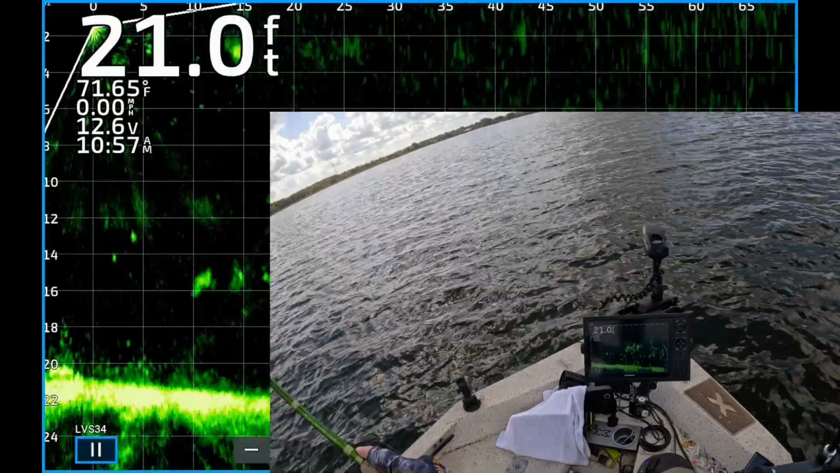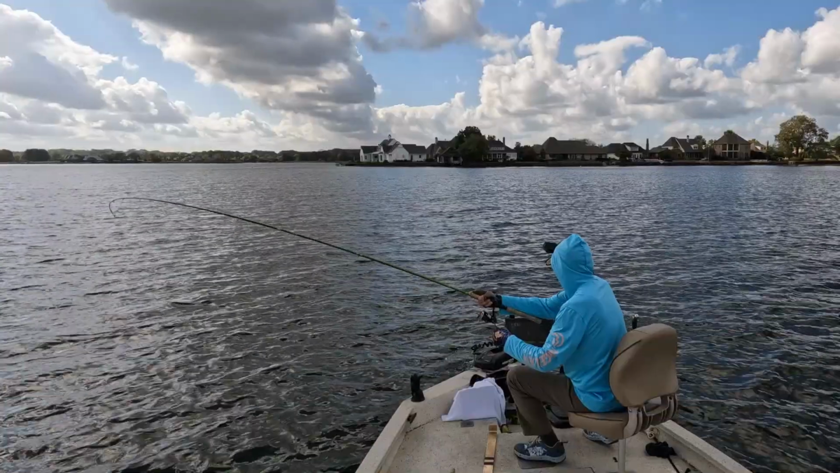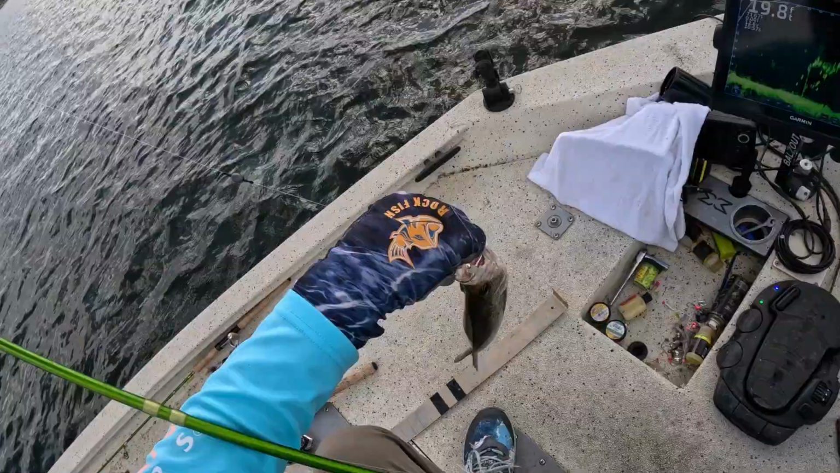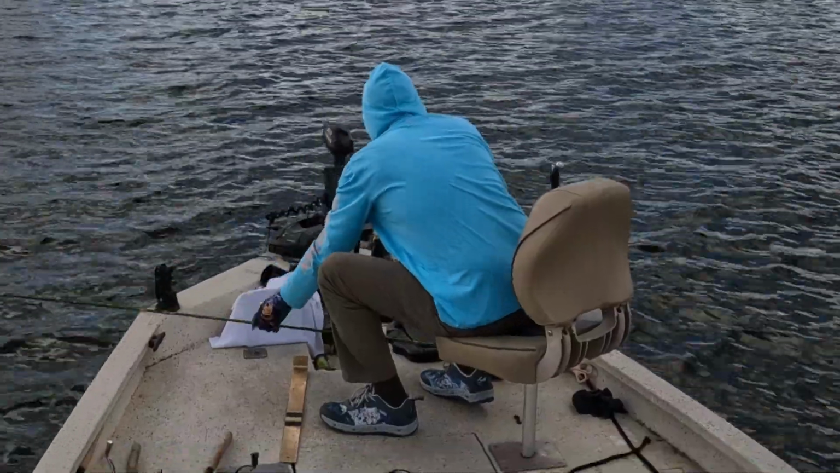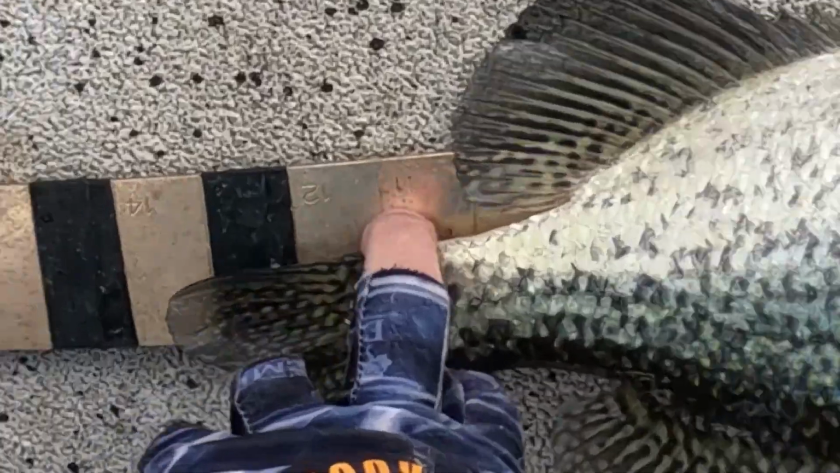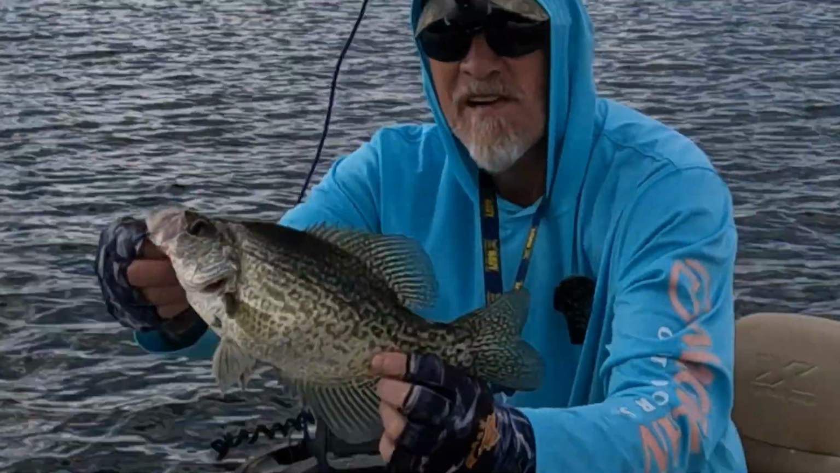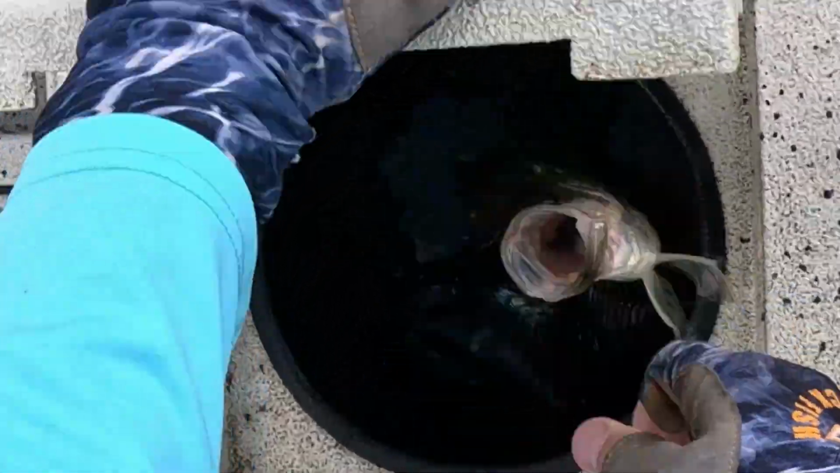That's a school of really nice sized 13.5 inch crappie. Oh my goodness. Oh man. This gives you an idea of the size of the fish in that school. Goodness gracious. It's kind of hard to tell looking at the screen, but those were some good ones. Look at the size of that toad right there. 12, 13, almost 13 and a half. Oh yeah. 13 and a half. Look at that toad. Get in with your friends.